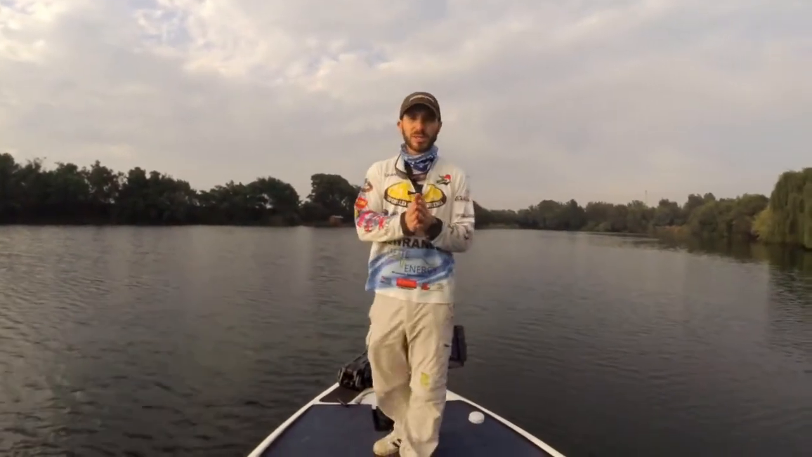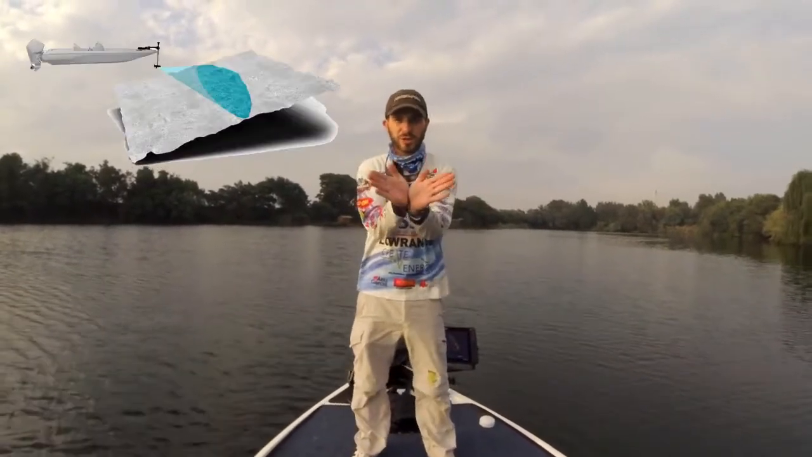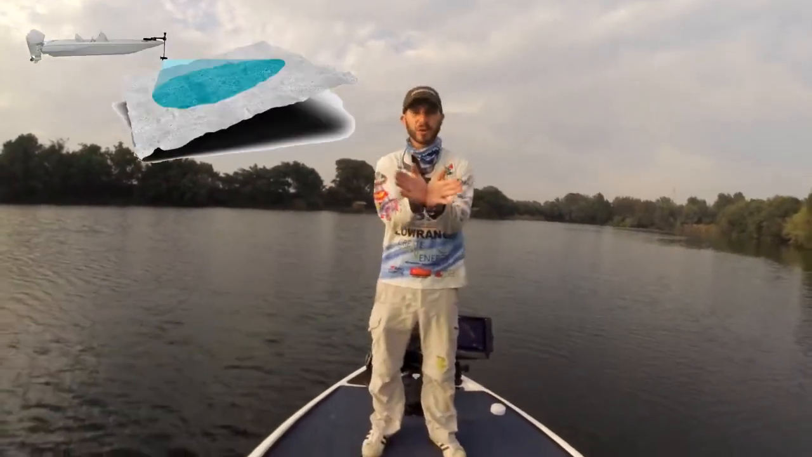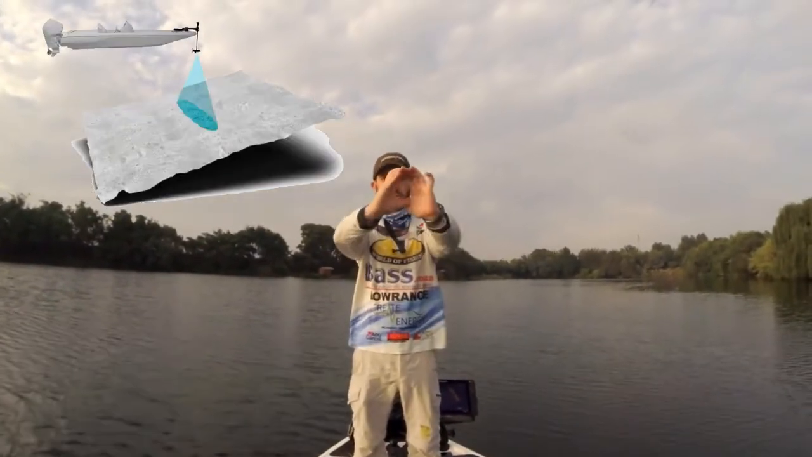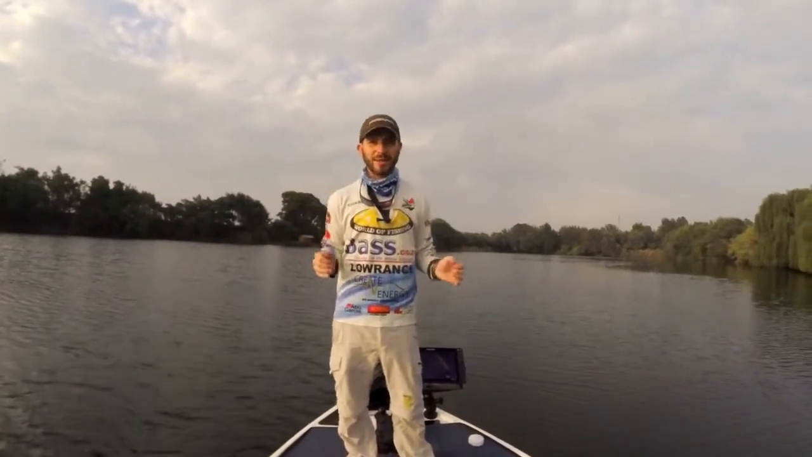Now what the transducer is, it's a high frequency transducer that has got a 135 degree cone by 18 degree cone. So the difference between this and LiveSight, the LiveSight's got a 40 degree cone, whereas this has got that 18 degree cone. So this is going to be a lot more focused. It's a lot like looking through a telescope as opposed to a wide angle lens.